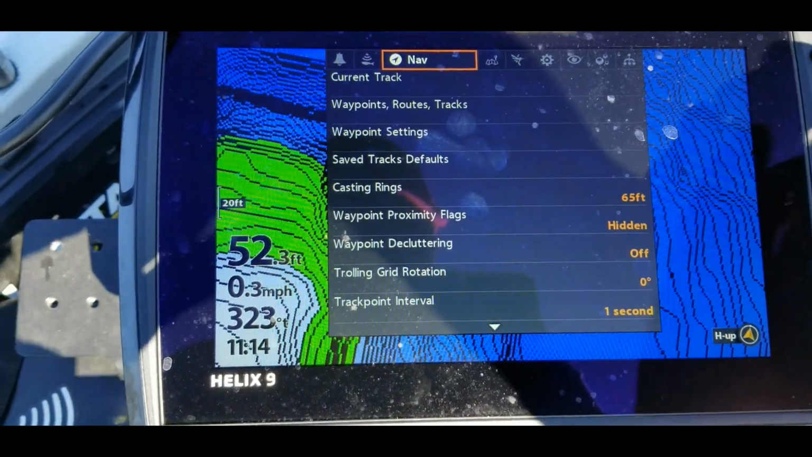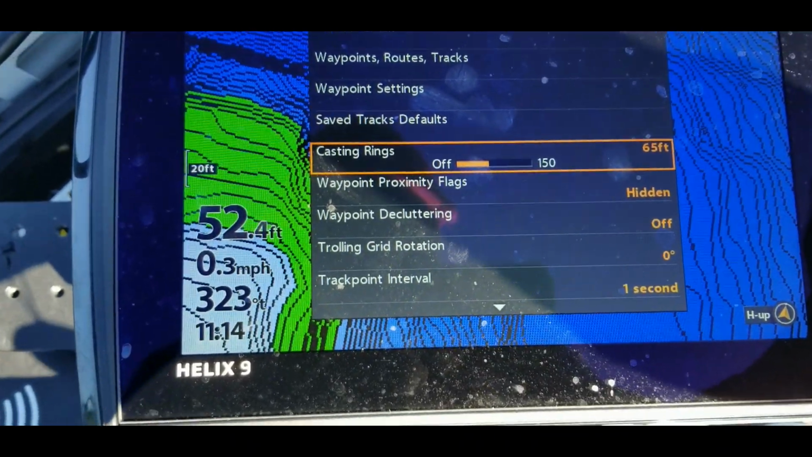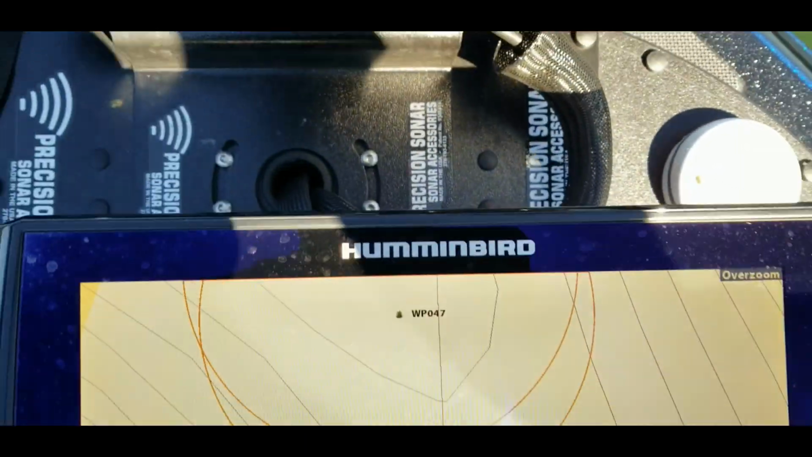You want to go over to nav, and we have casting rings. Casting rings currently is set at 65 feet. Let's go ahead and leave that at 65.